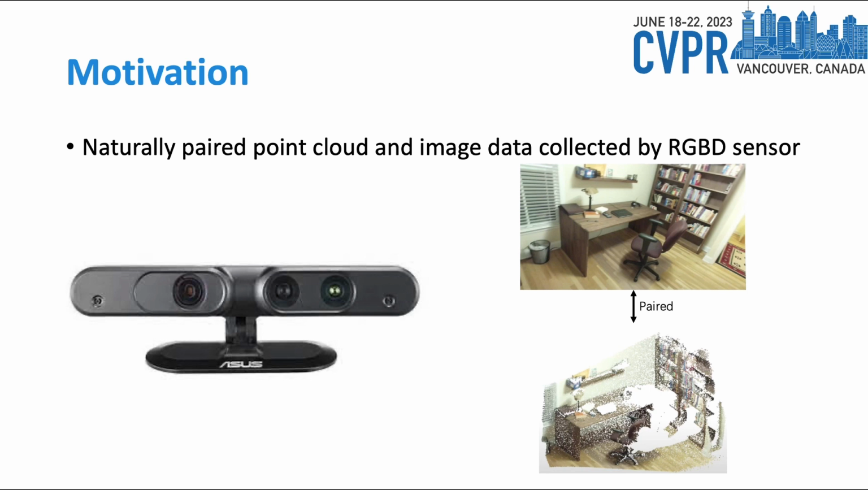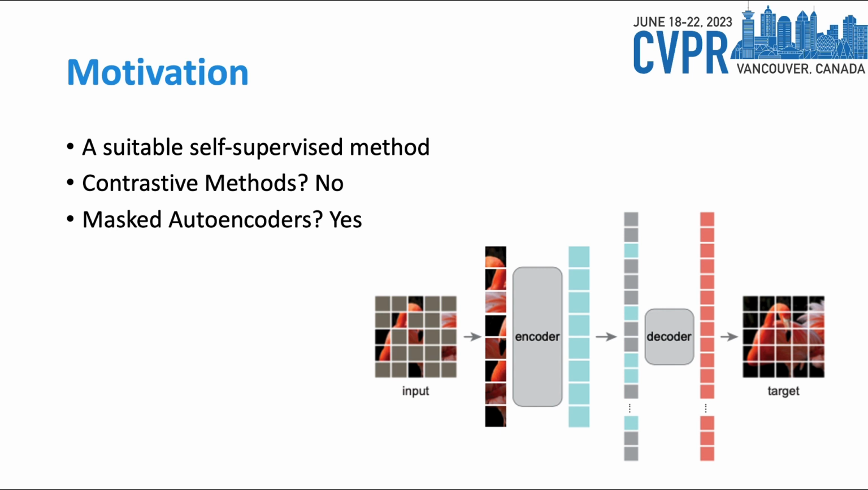First, as I mentioned just now, we can collect raw point cloud and image data using RGBD sensors. And these two modality data are naturally paired together, free of annotation. Now we need a suitable self-supervised method to train our model. Contrastive methods are quite popular these days, like CLIP, but they depend heavily on data augmentation, which might harm the correspondence of the paired data. And mask autoencoders, simplified as MAE, was proposed in 2021 and has gained large popularity in computer vision for its simplicity and efficiency on image pre-training.